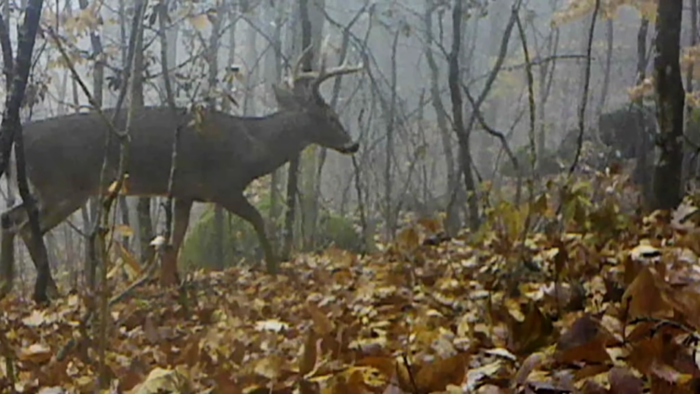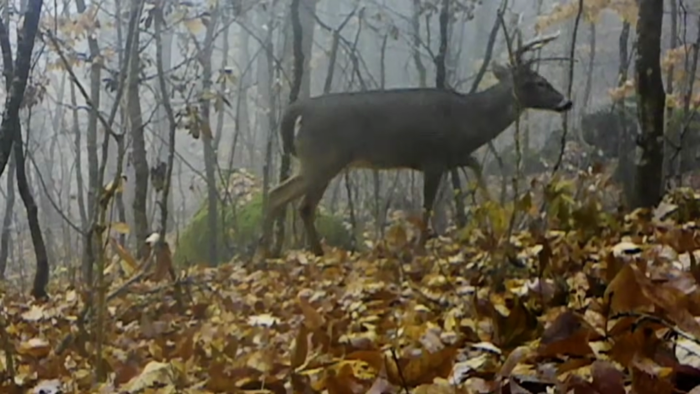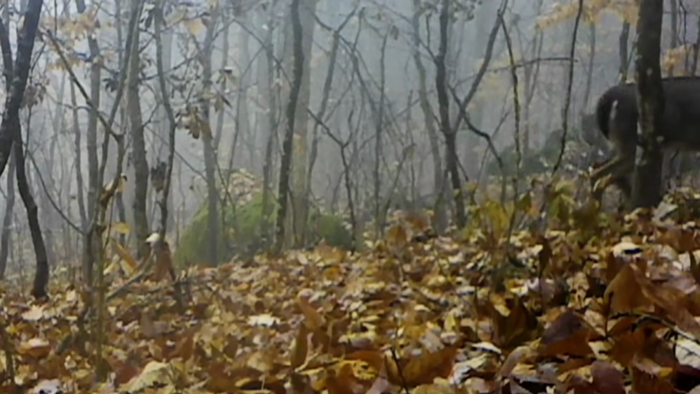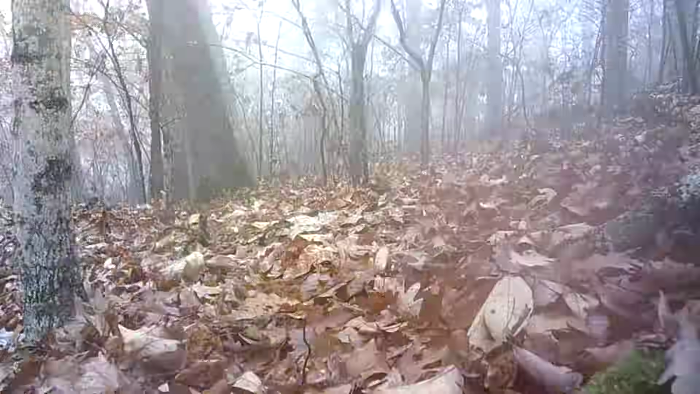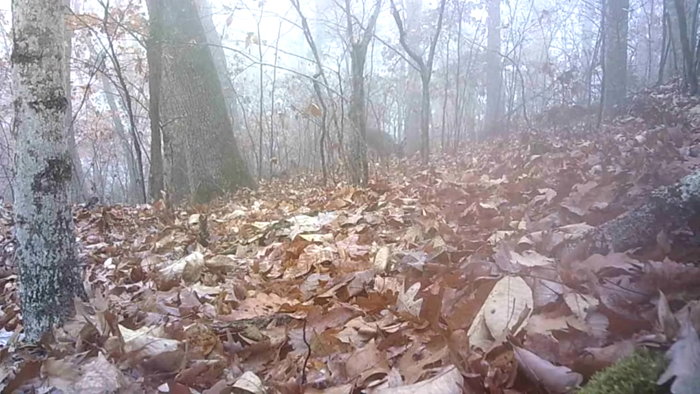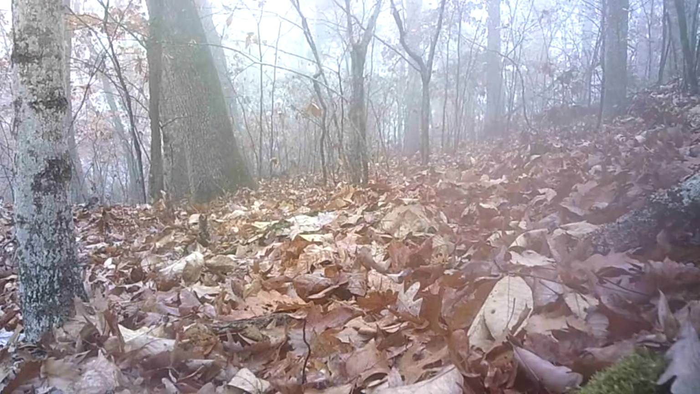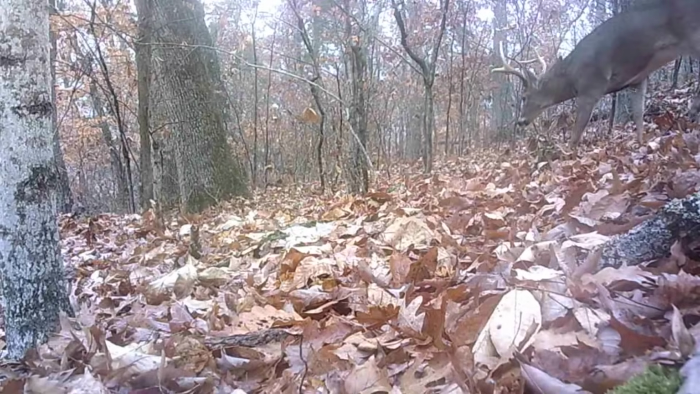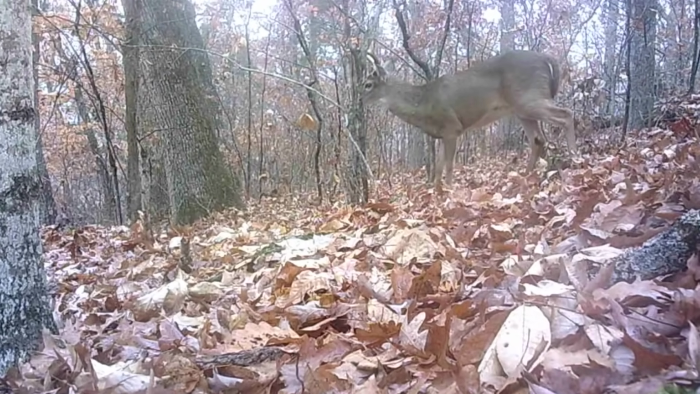Here on a foggy morning up on this ridge, big old buck moving through. I know what they're doing. They're looking for these does, following them around. These does, they're moving around too. They know these bucks is following them. They just waiting on the does. But that's just their nature. That's the way it is.